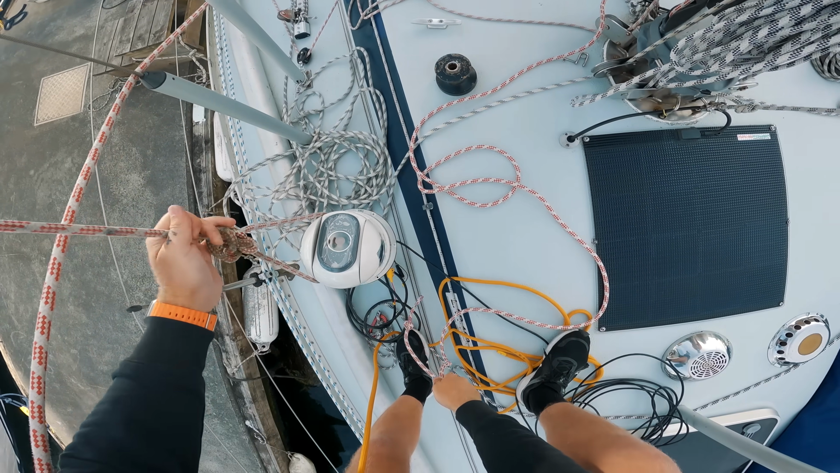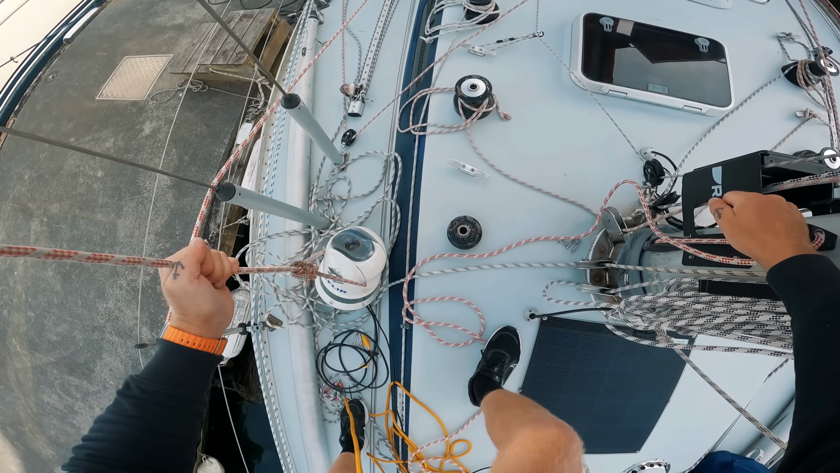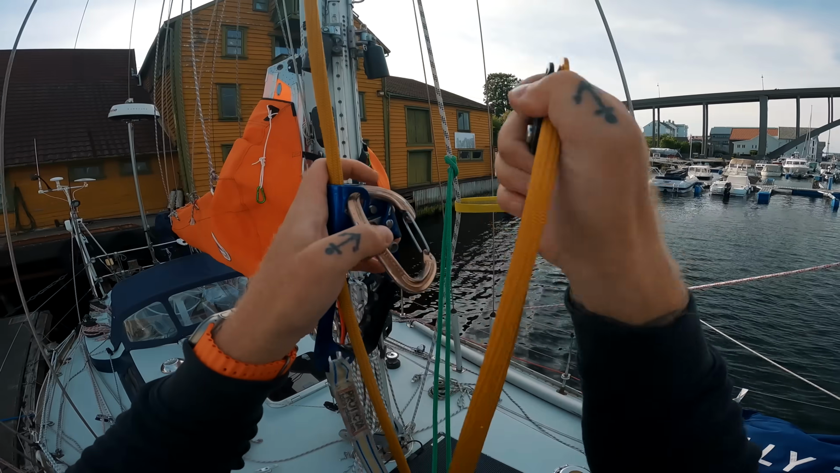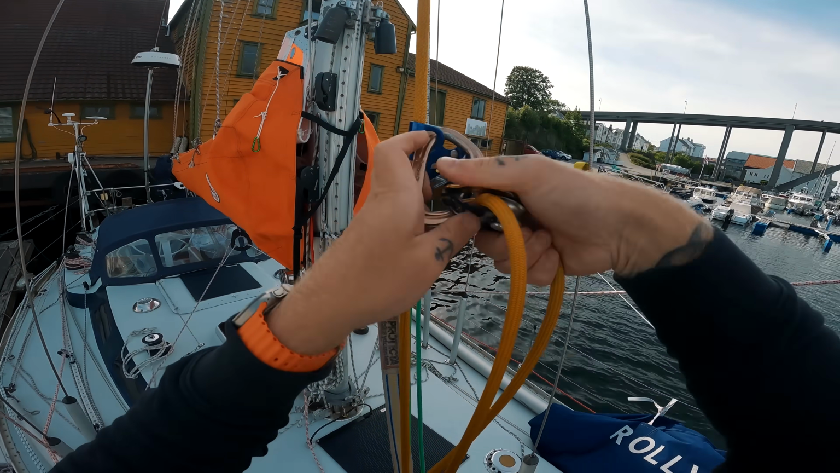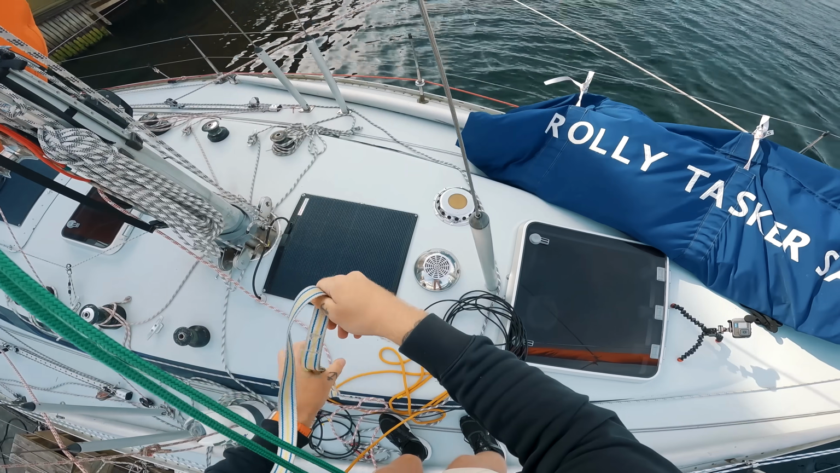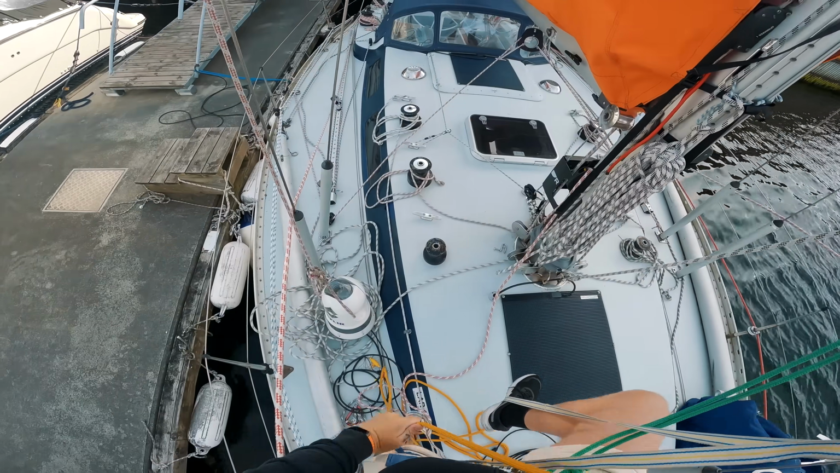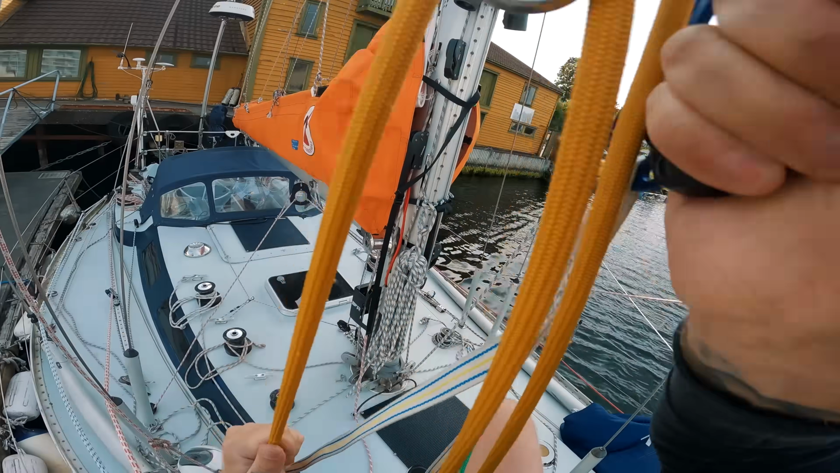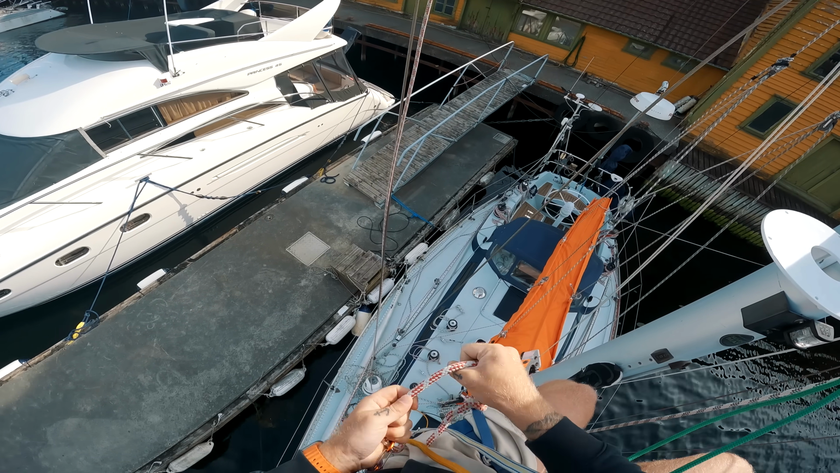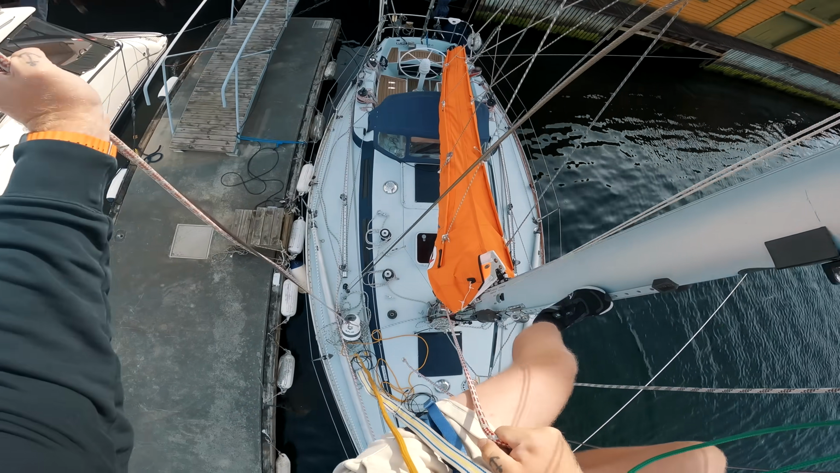Oh, it just hangs there now, like that. Oh, I need to put it down on deck. Climbing foot in loop, and I think we're good. Okay, so now I will hoist the camera. It's a little bit windy here today, but not too bad. Oh, that's a scary plan.